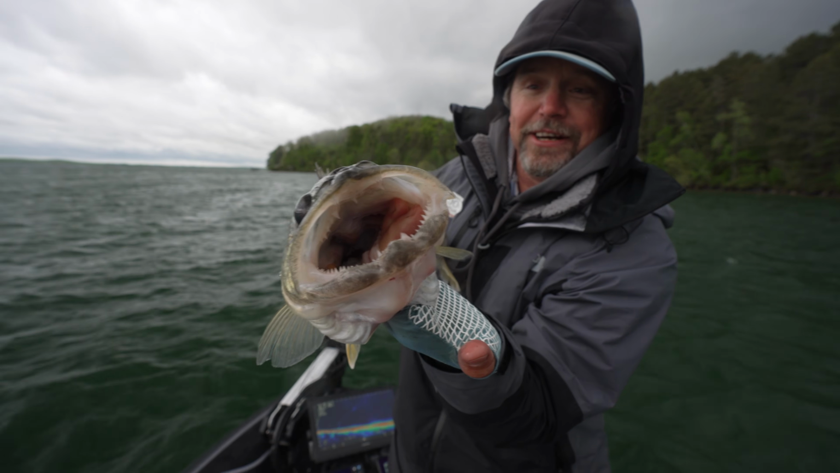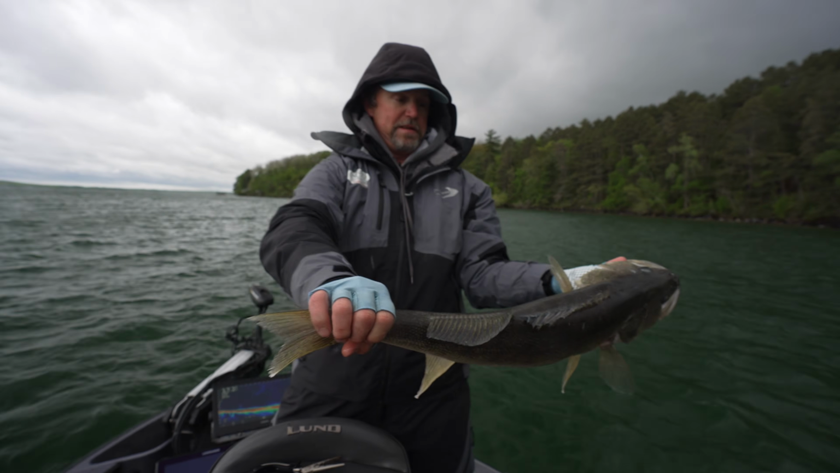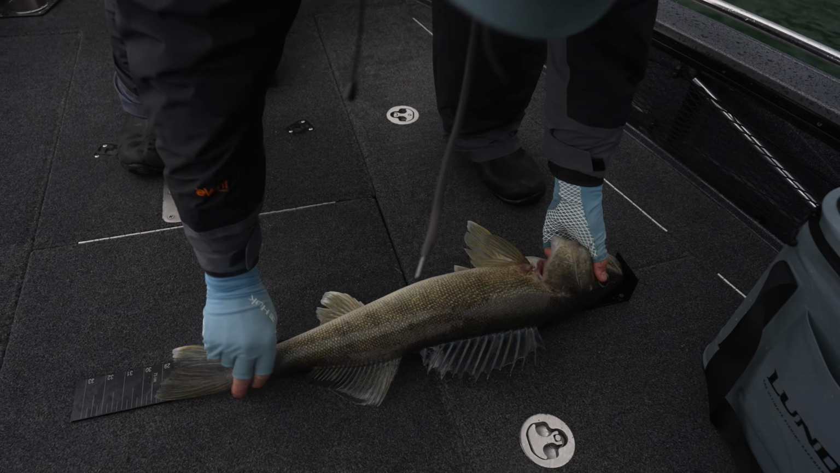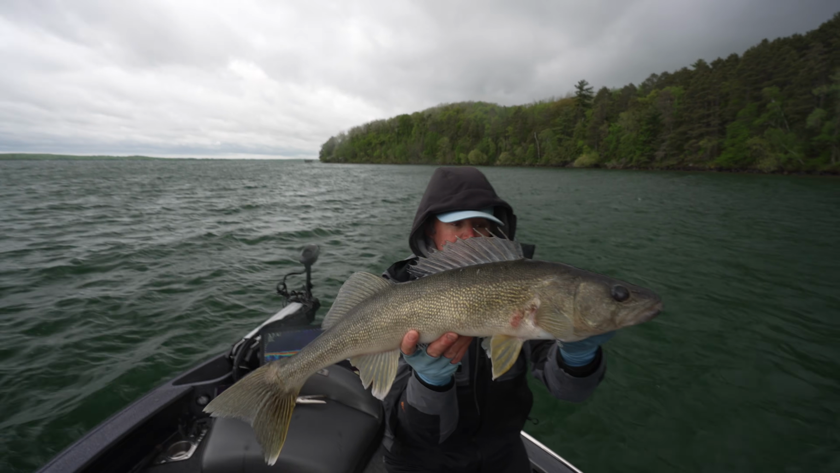He ate a creek chub. A beautiful fish. That's like a 27, 28, 29. Oh, Zach, we'd get 29 and a quarter. Toby, the same spot last year, I got a 28. 29 and a quarter. We're gonna let him go. Just grew a little bit.